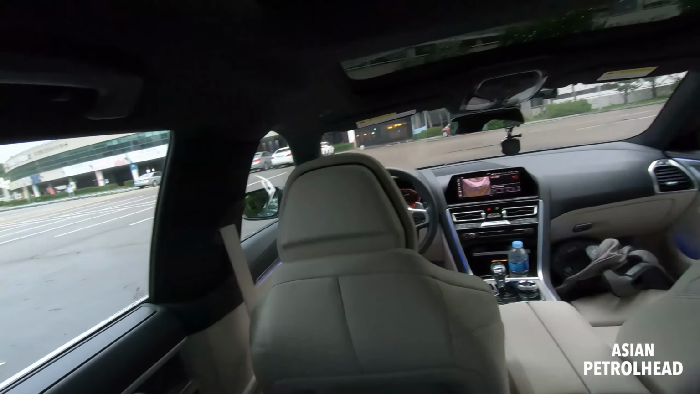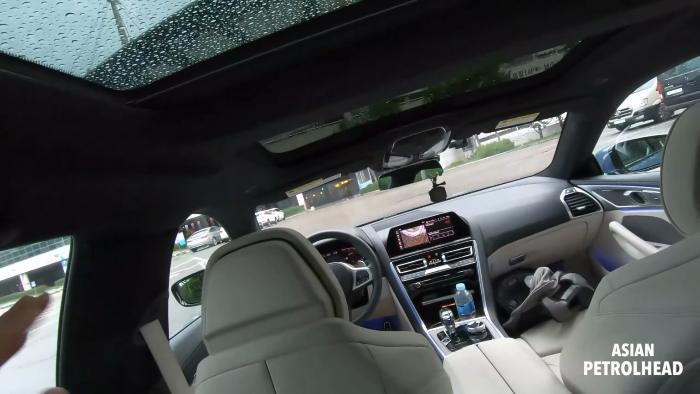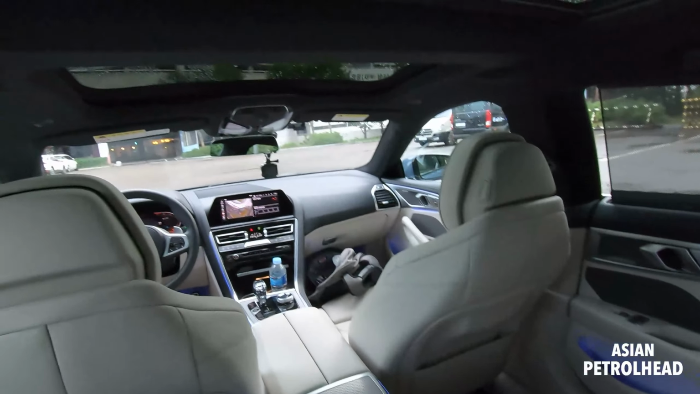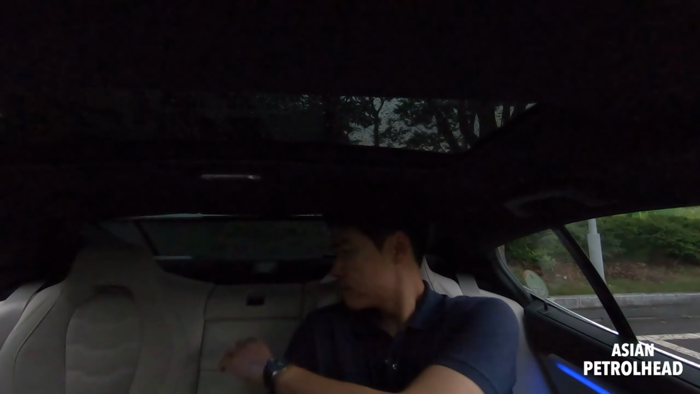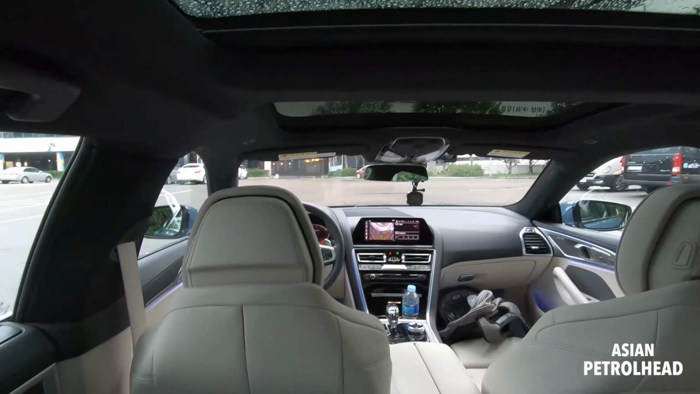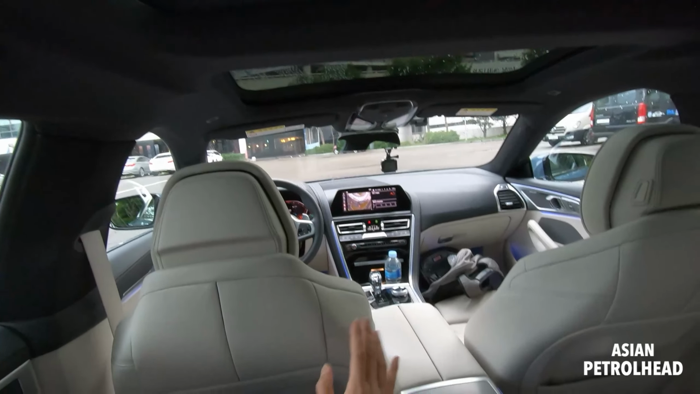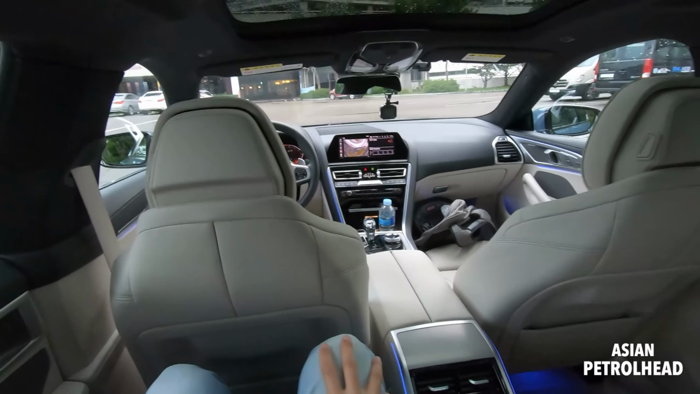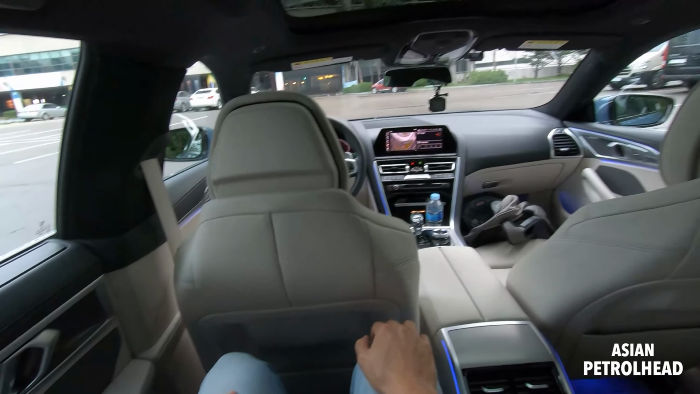So I think I showed you everything about the car from the second row. It's got a very nice headliner on the top, and headroom seems to be quite decent. I'm 6'2", and if I sit really straight up, my head touches the ceiling. But this is a Gran Coupe; a sports car is a coupe. I think it's a very nice, good amount of legroom and headroom.